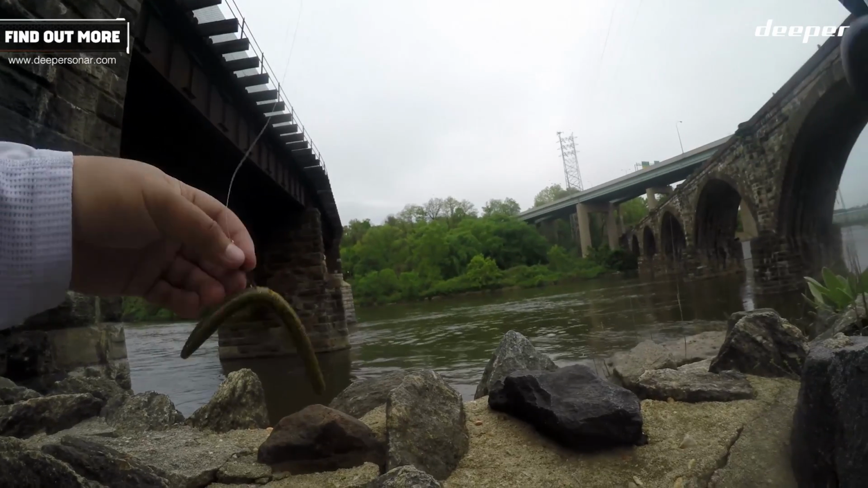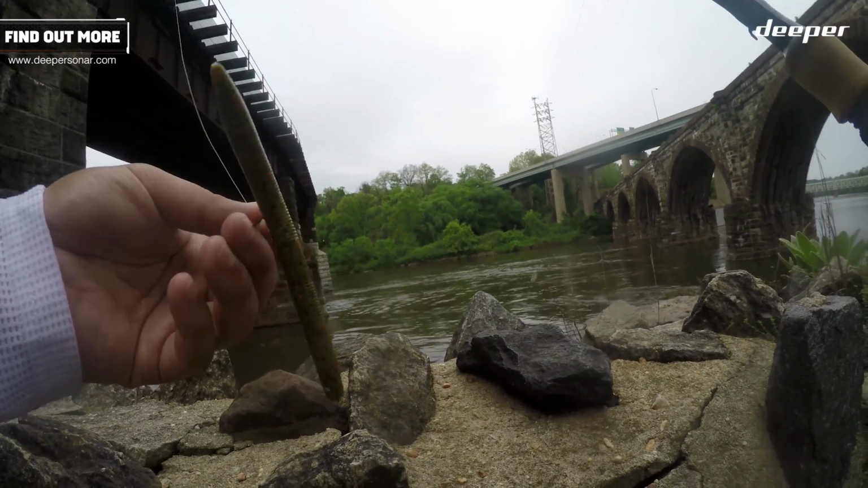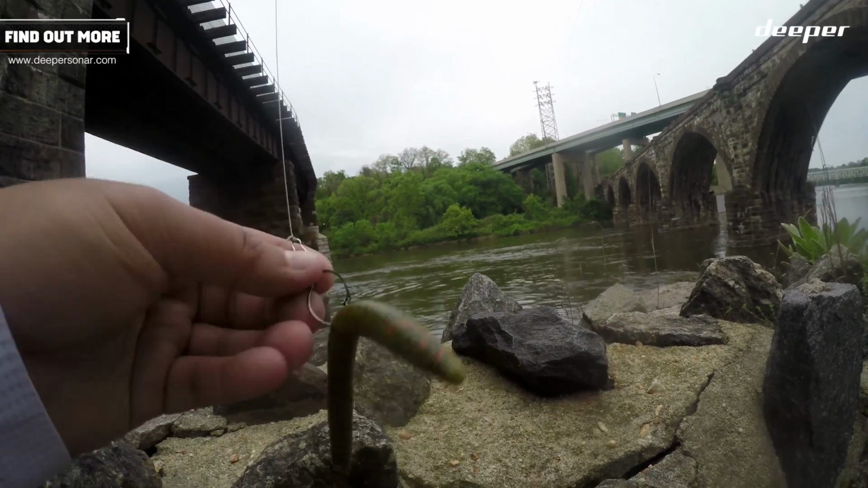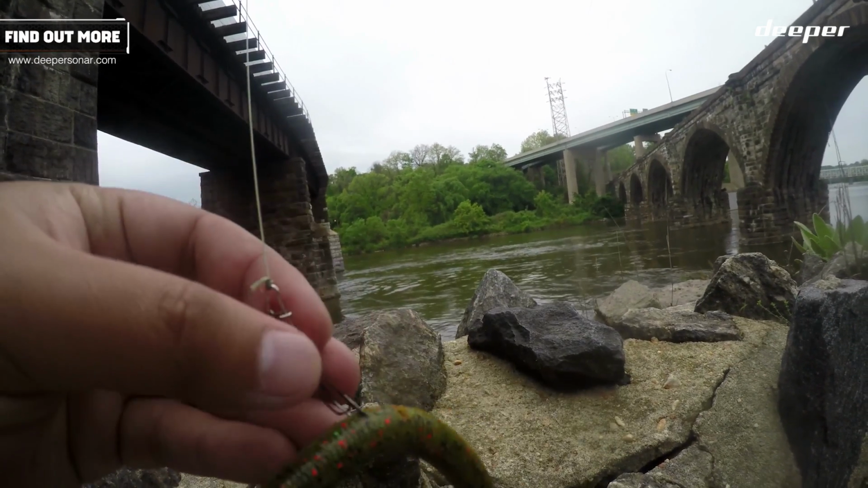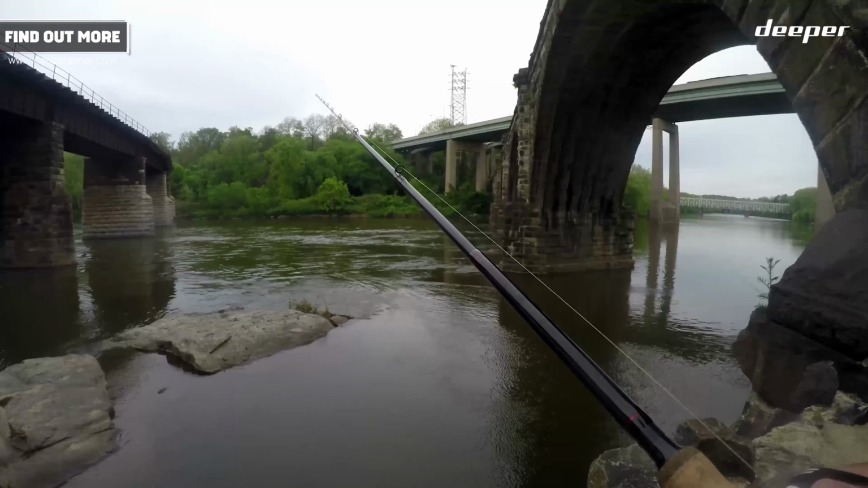Let me show you guys what I just caught that smallie on. It's a 5-inch Senko. Well, this is the Bass Pro Shops brand, but I have it on a little weedless hook with a weed guard here. It's not very good, but it's better than nothing.